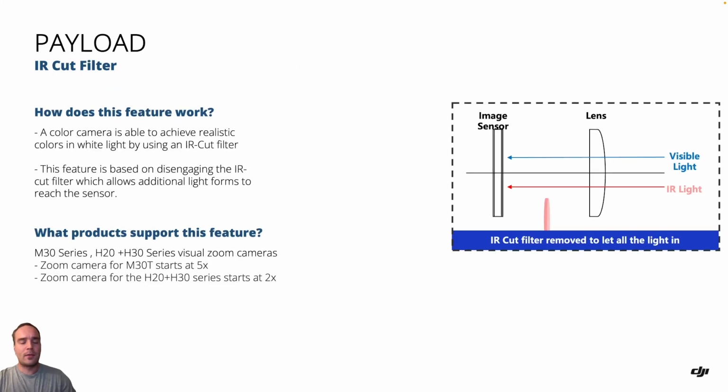The first important setting to be aware of is called the IR cut filter. This feature works by actually disengaging the IR cut filter. It's in the camera to help it achieve realistic colors in white light, but by disengaging the filter, we are able to allow additional light forms to reach our imaging sensor.